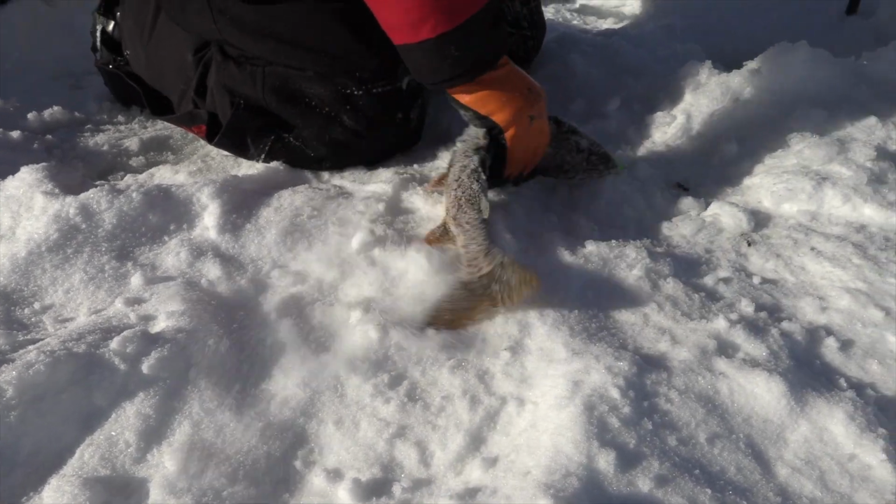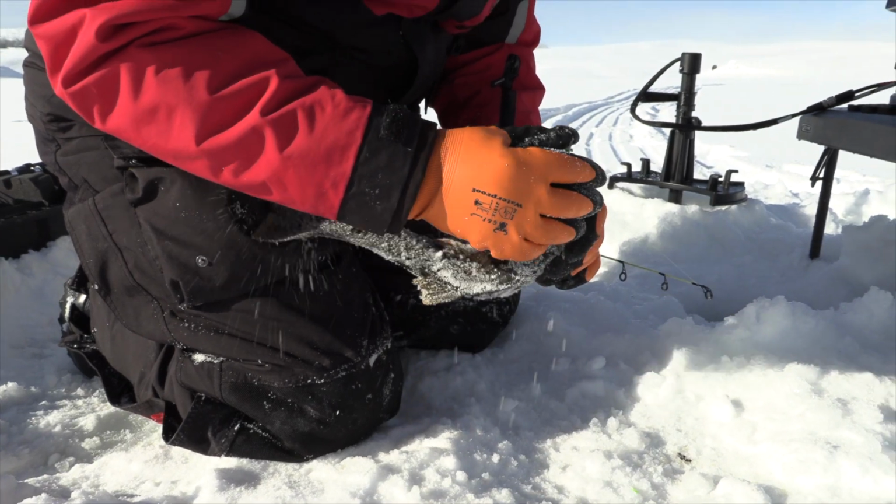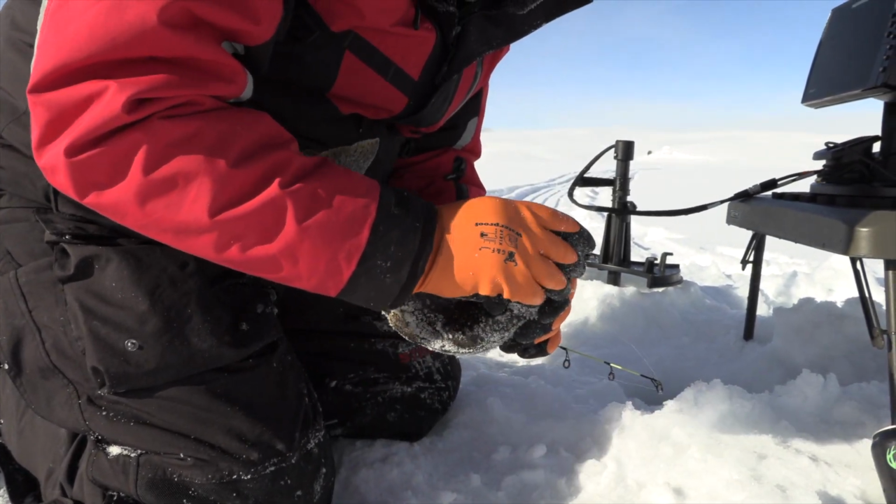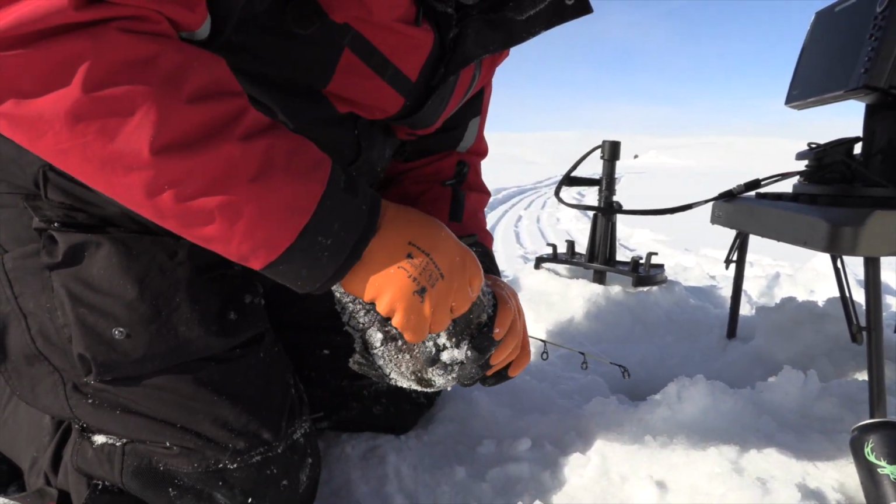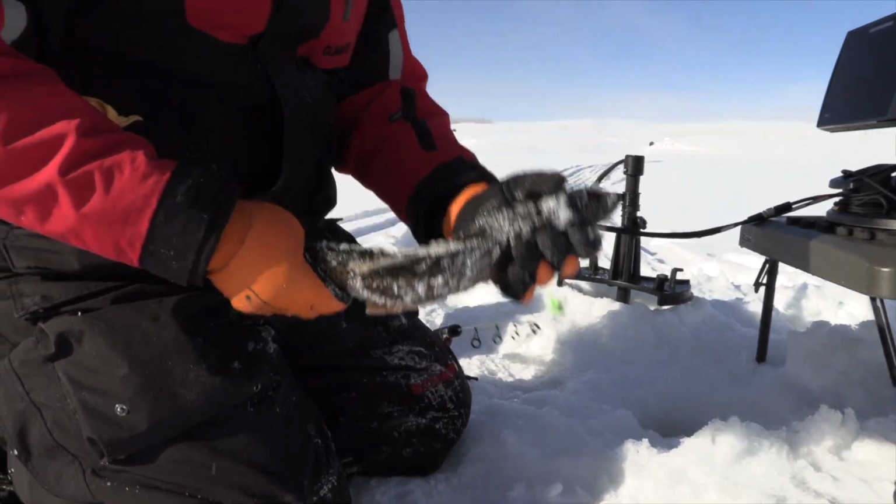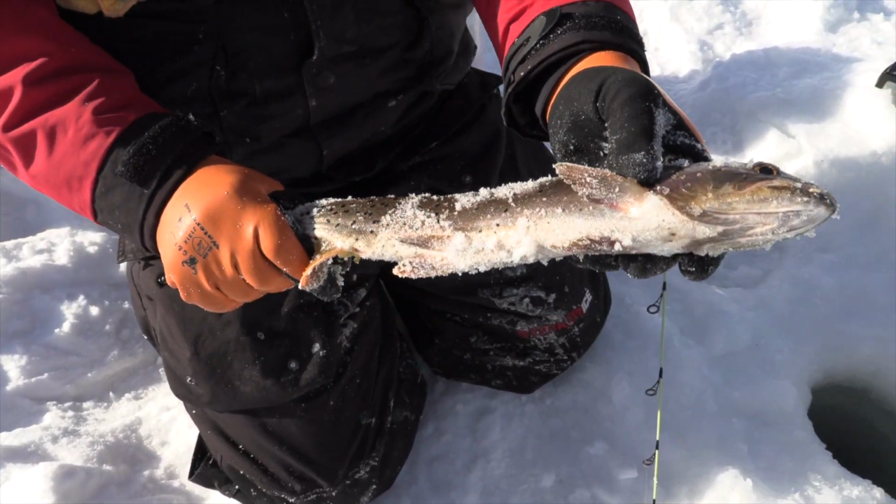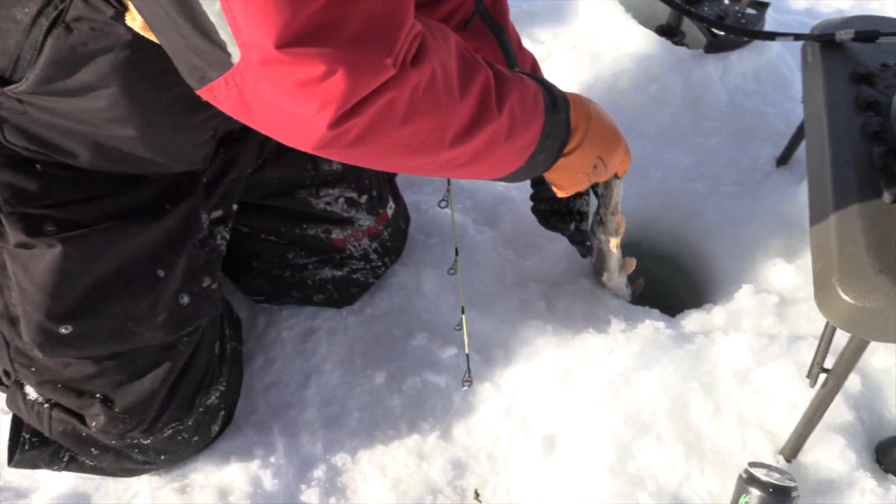But he's absolutely loving them. They love these little bugs, man. Such great baits. Spaz and the loonies are just fabulous. Let's see. He's right at the top. Pop him out. And look at that fish. Gorgeous. That's going to be a fun fish. He's a little thinner, but this summer he'll put on a little more weight.